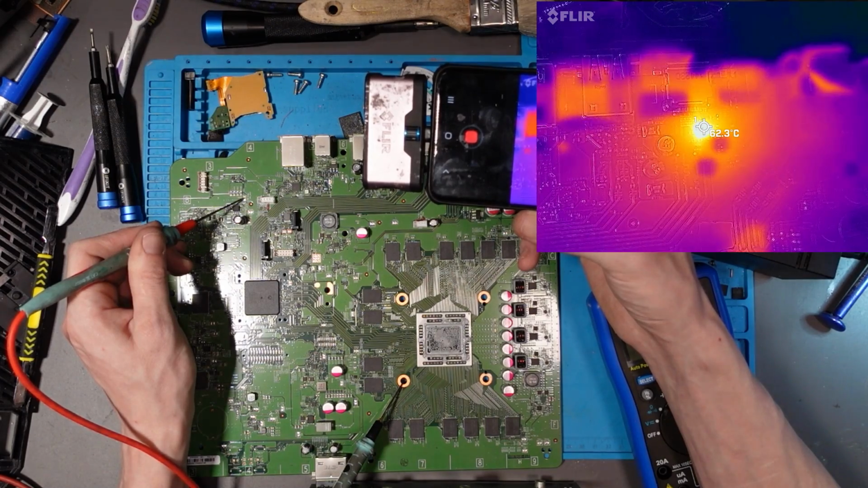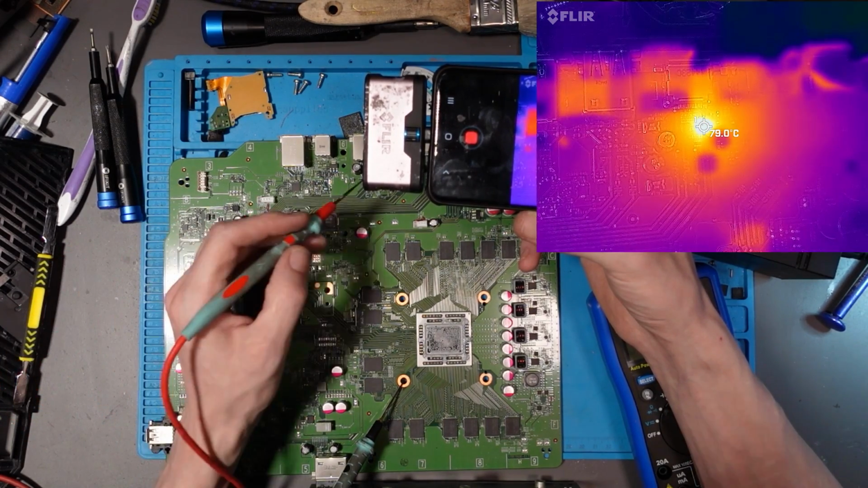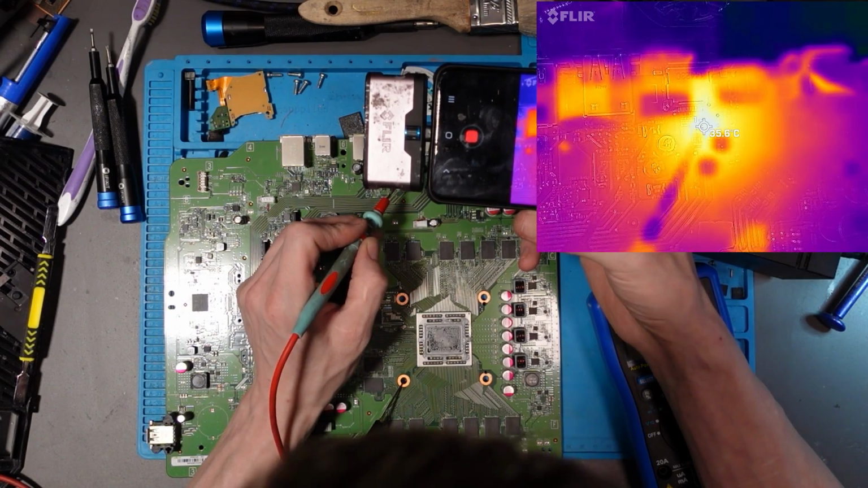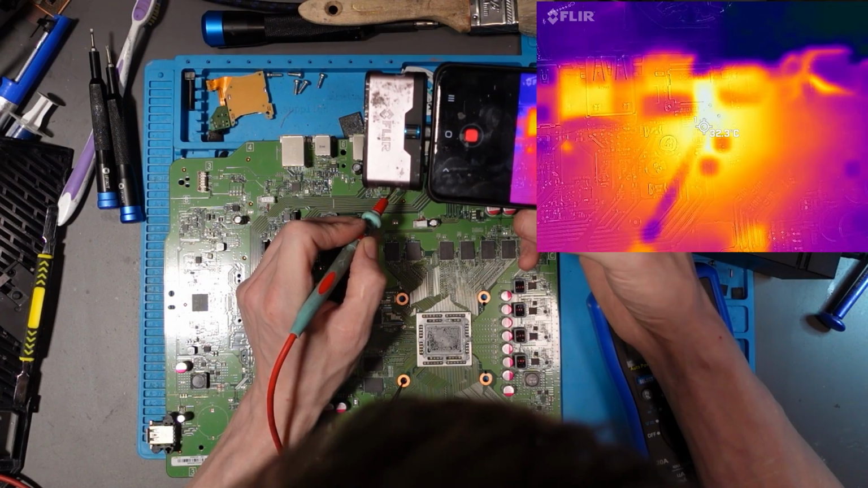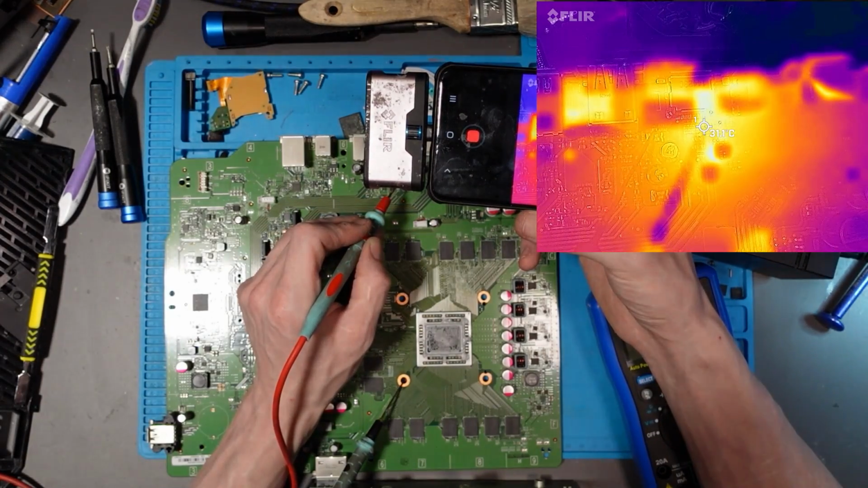You can see that there, that's getting pretty darn hot right there. It's something around here. I've got a feeling it's going to be a small capacitor just here.